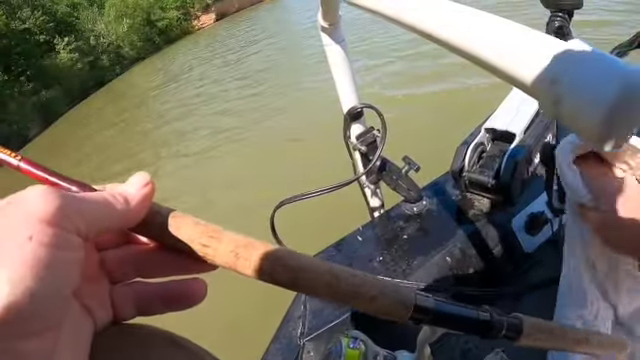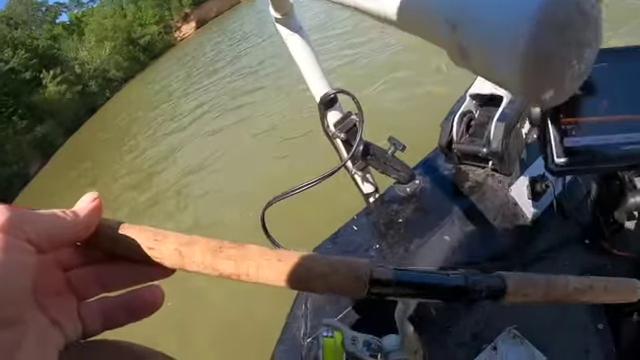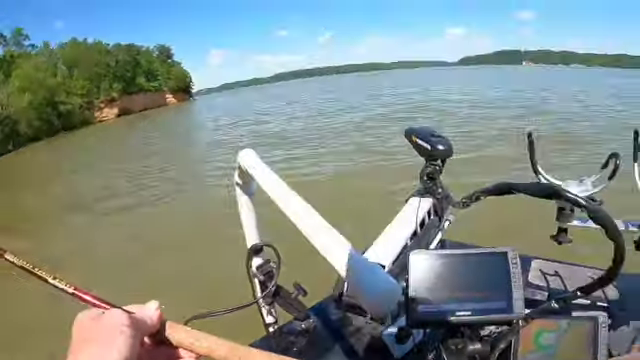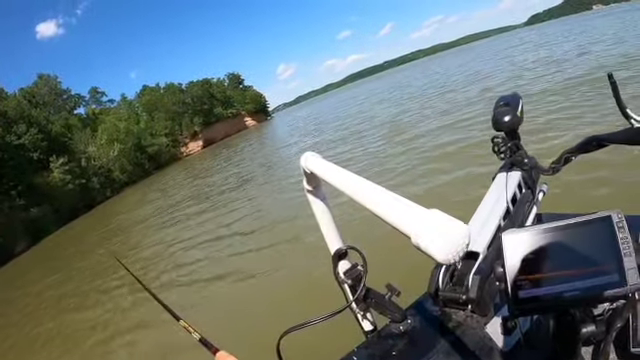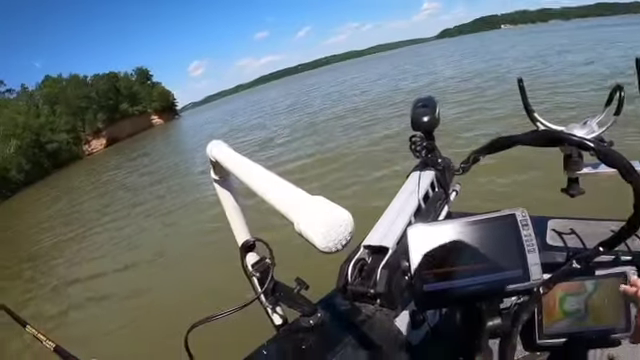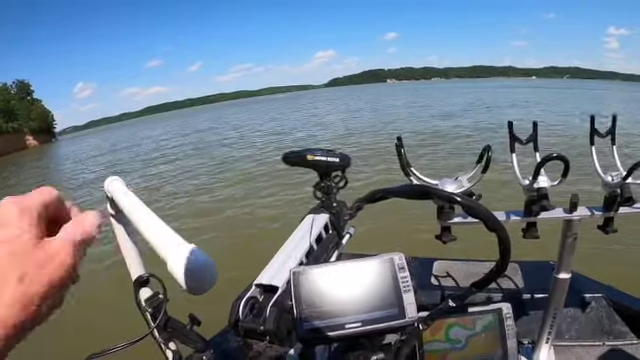This machine is a 93 SV, and it's got the Echomap. It's got the maps and the GPS, and I've got two of them. One of them I just use for GPS, and then the other one I keep it on.